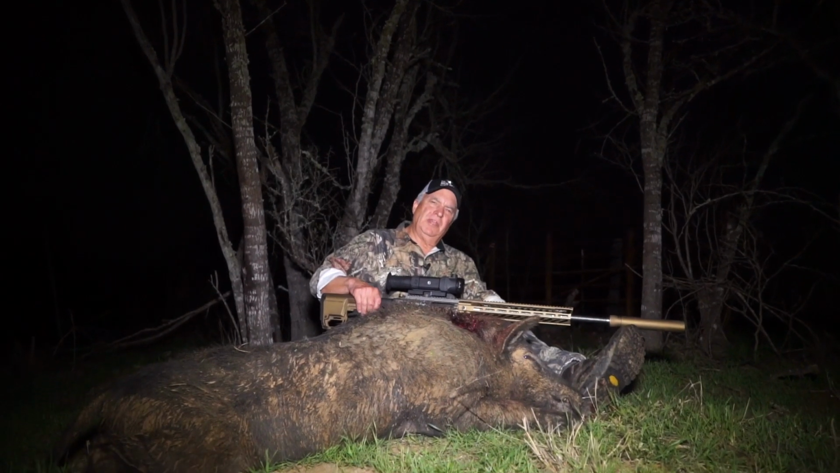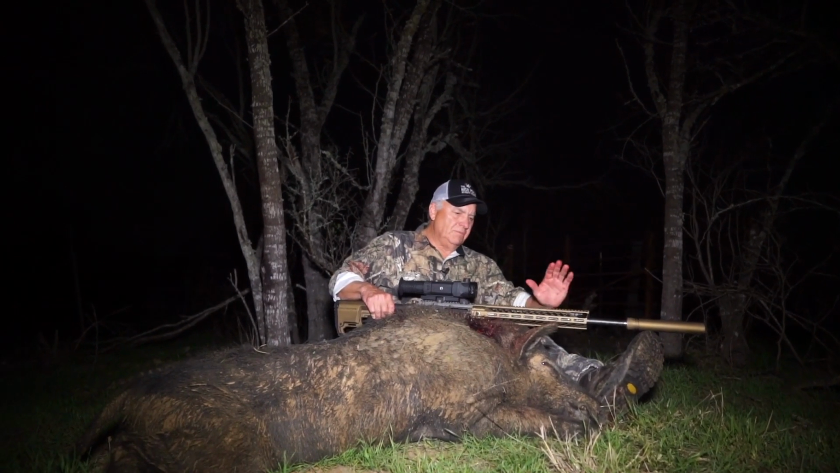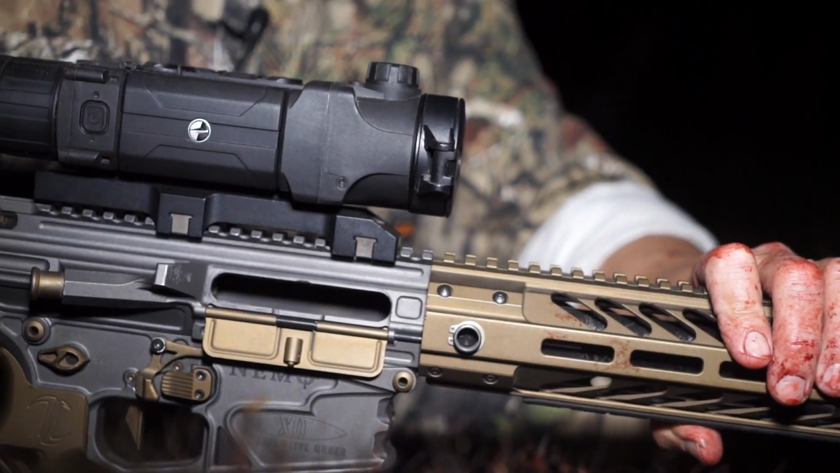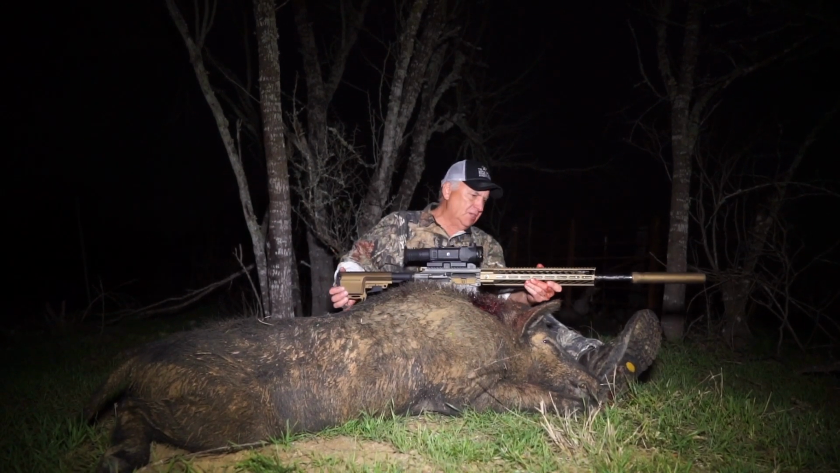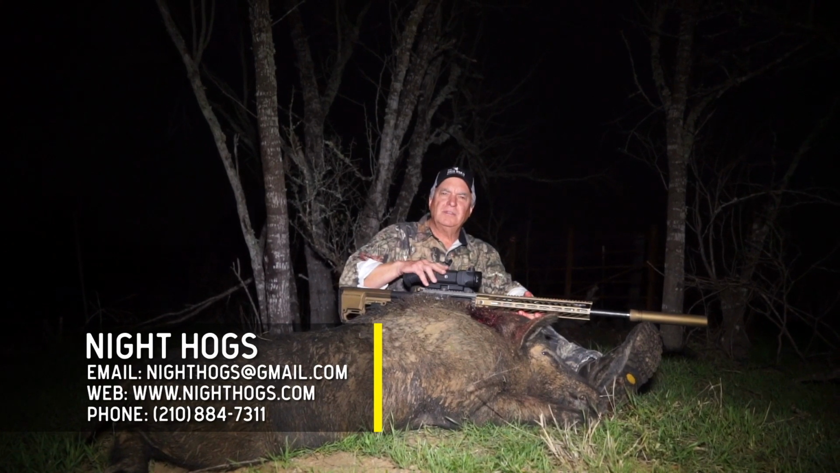When you come on a hunt like this, it's a lot of fun. And we're shooting modern sporting rifles. A lot of people call these AR10s or AR15s for say a 5.56 caliber, but we call them modern sporting rifles. And it seems like in today's world, these are a target for the antis.